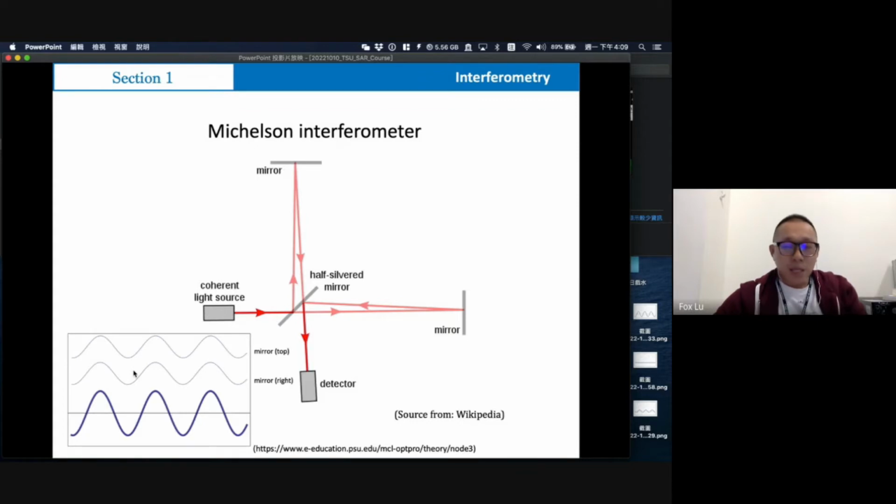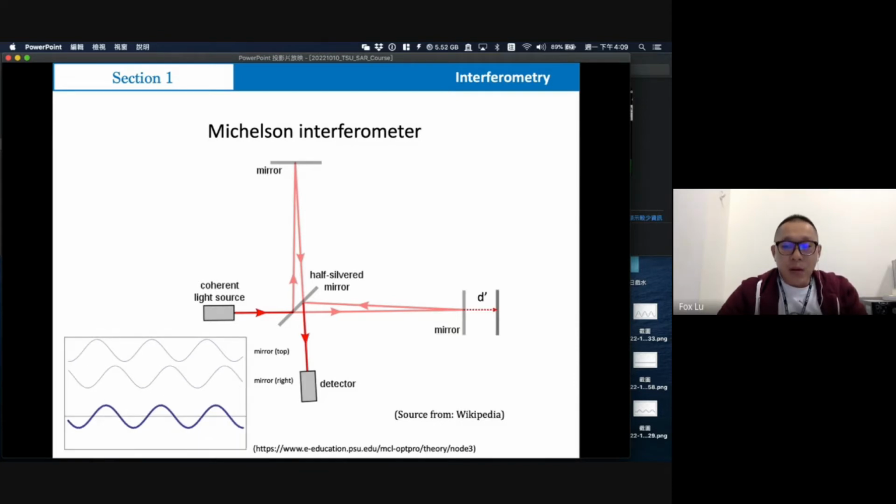But sometimes if we change the situation, we put the right mirror a little bit farther away from the half silver mirror, so the distance is extended.